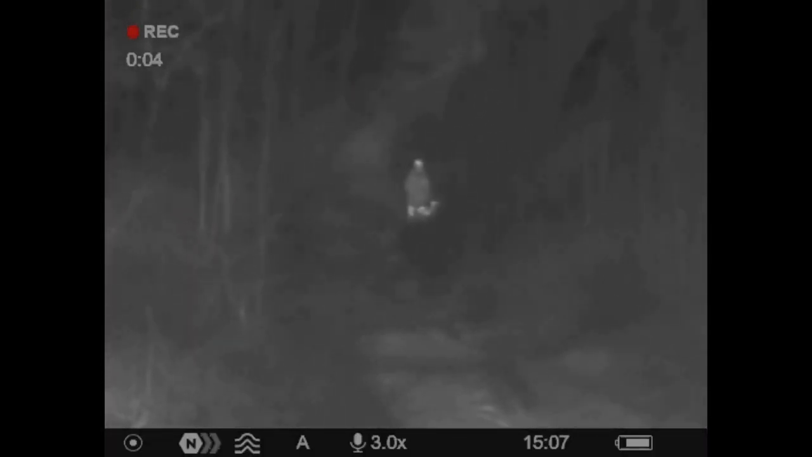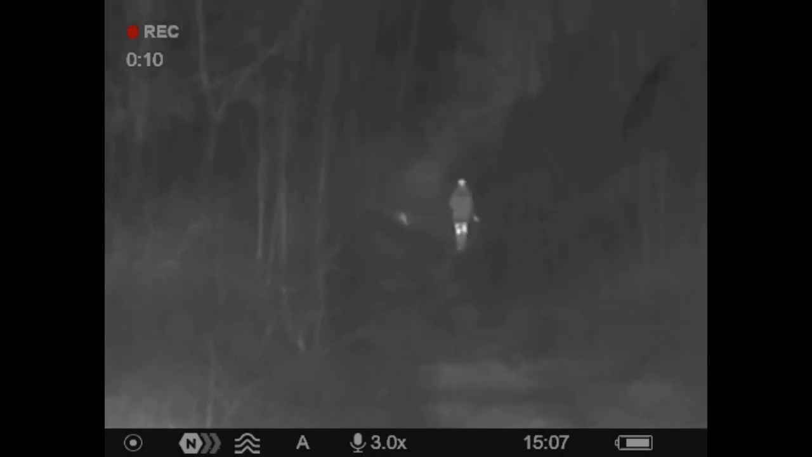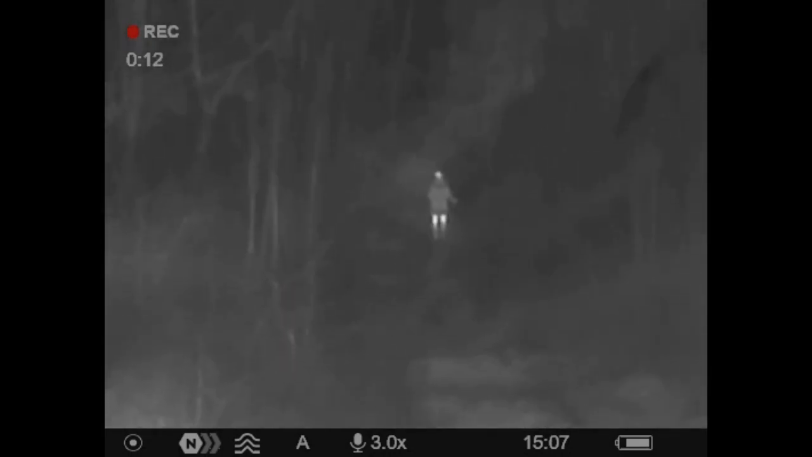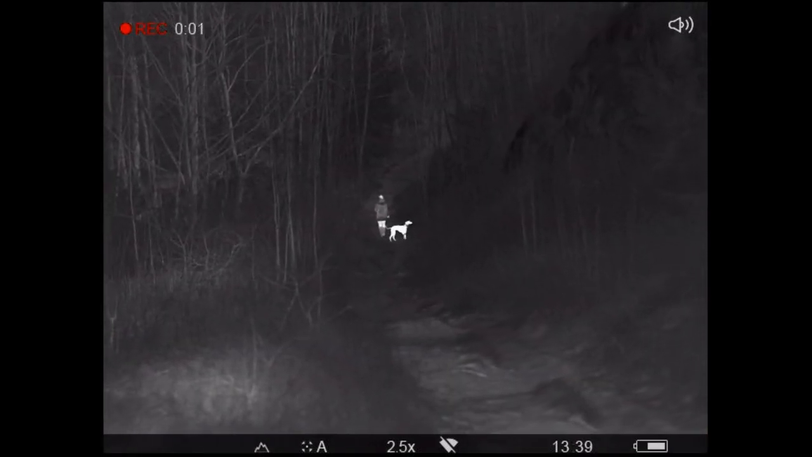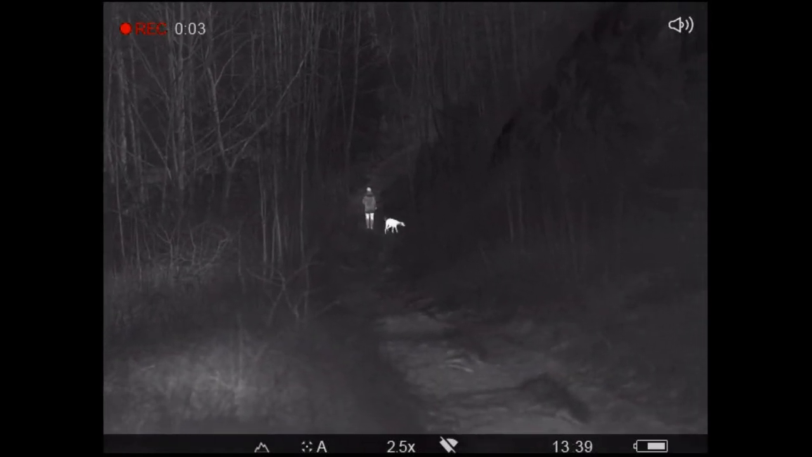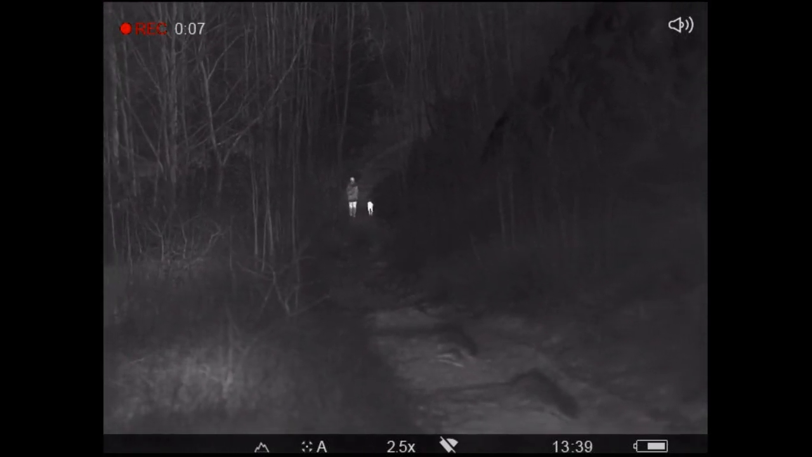Down through the trees there. Person and a dog, 131 yards. Starting to lose image clarity. XP50 Pro, everything's nice.